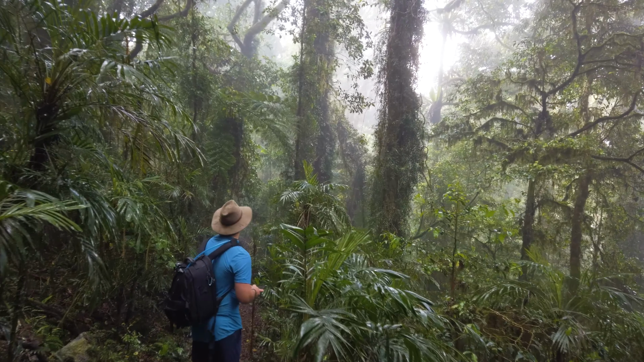So we made it to the first waterfall and it's looking pretty nice. It took us about 2.5 hours to get down here with stops, so it was a little bit faster than I expected. We were just walking the whole way. But it's definitely worth the walk. It was nice to see this waterfall again. It's probably one of my favorites on this track.